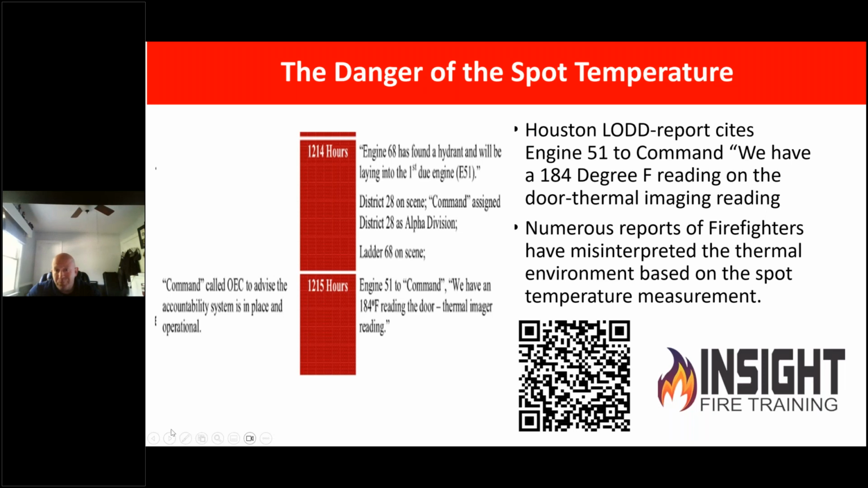Why is that true? I need you to do some homework because this is an epidemic in the fire service. It's our most read article on our website, The Danger of the Spot Temperature. It quotes a line of duty death from Houston. You need to read about it, check that QR code, go to that article, pay attention to the word emissivity, distance to the target, all the things that can interfere with you and seeing the correct temperature.